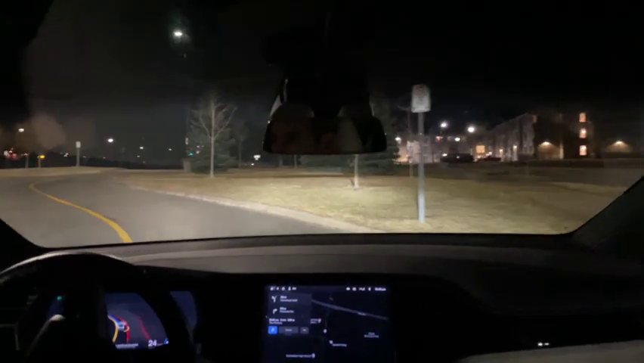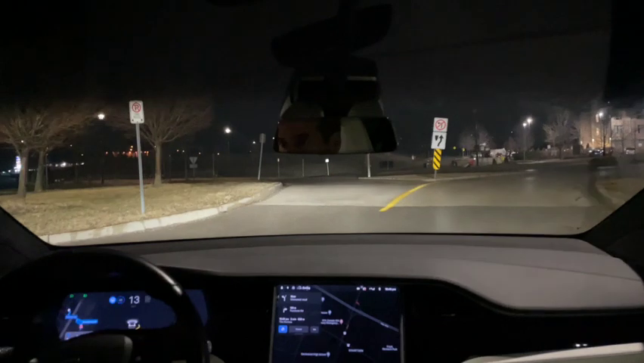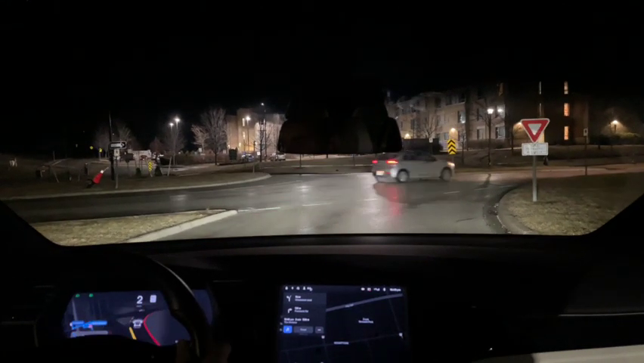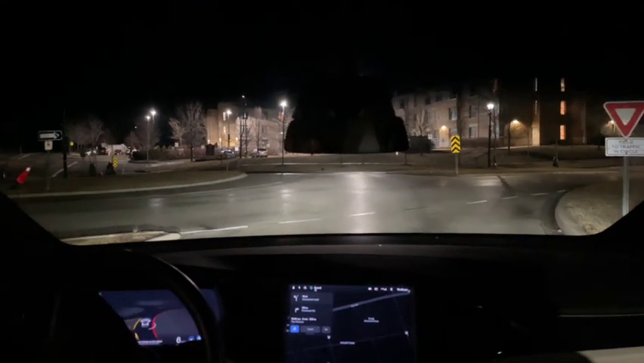And I swear this car tries to avoid roundabouts. We'll see. You see what I'm saying? Going in the wrong direction. It has a hard time with the roundabout.